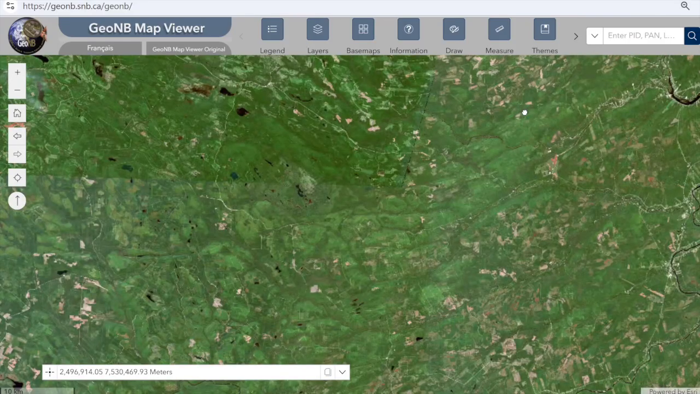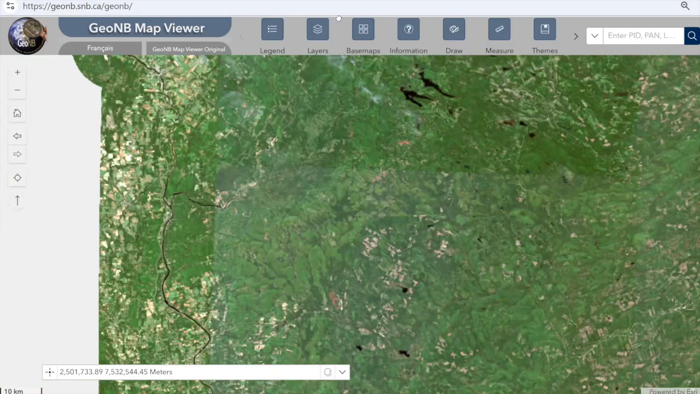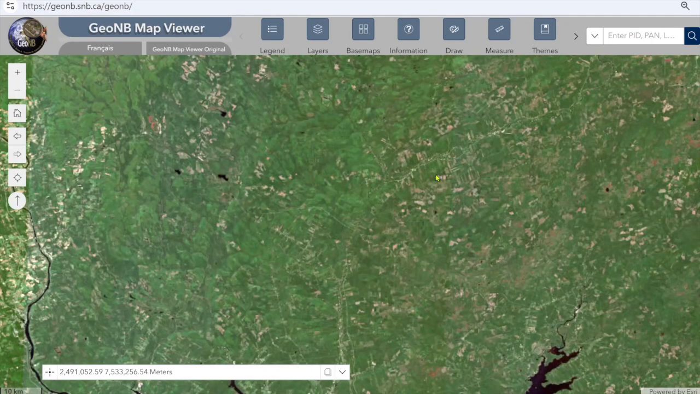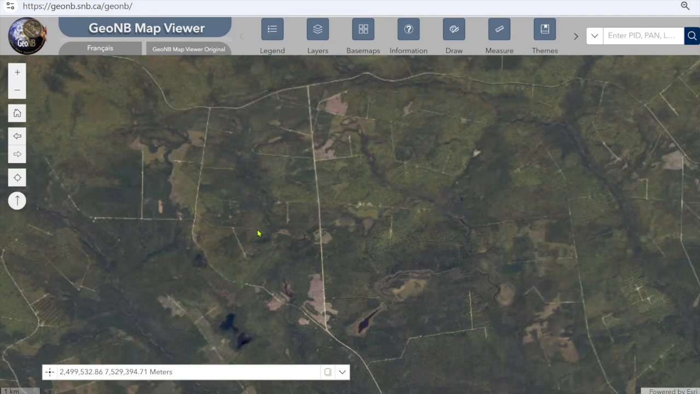So here's Miramichi. Here's where we were. Here's Plaster Rock. You know, Fredericton's directly south. We're really in the middle of nowhere here. This is the only place I've ever had a camera stolen, ironically. Moose hunters.